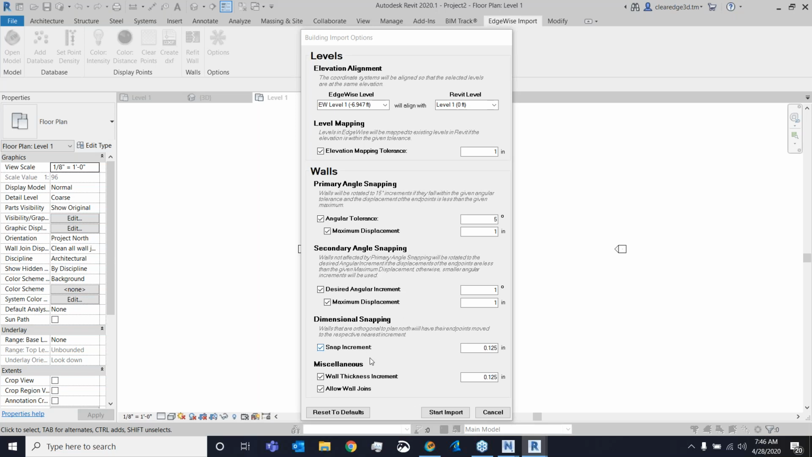There are also a couple of little things here at the bottom. Number one, dimensional snapping. That's where I can set a tolerance value and it'll move the endpoints of the walls to align them a little better to plan north. And lastly, I can set a wall thickness increment. For example, I have it set to about 1/4 inch, and that's for rounding tolerances. If Edgewise has both the inside and the outside set of scan data, it'll extract the wall to the difference, which would be the true thickness. If it only has one set of scan data, it uses the Revit default of about 5 inches, or roughly 10 centimeters.